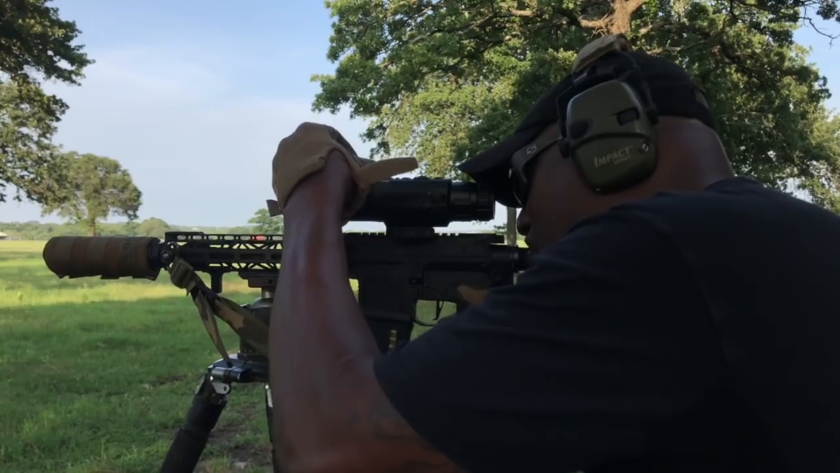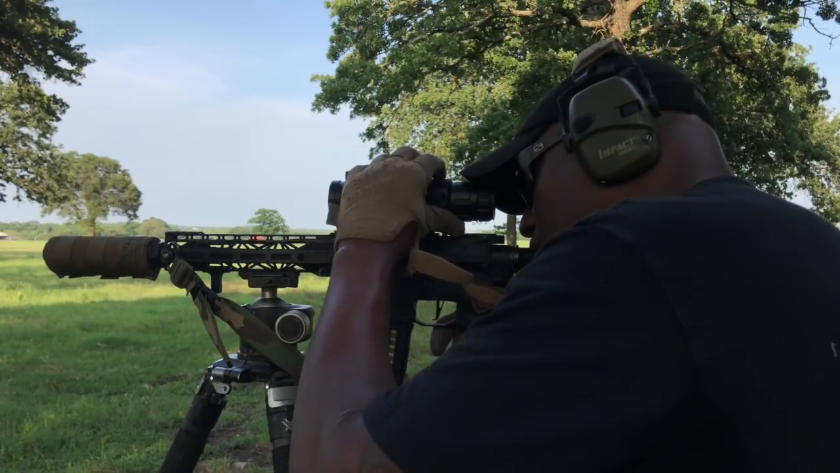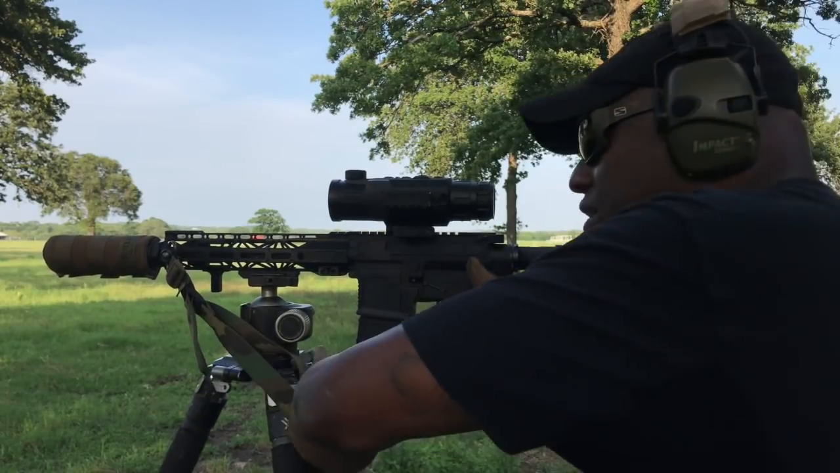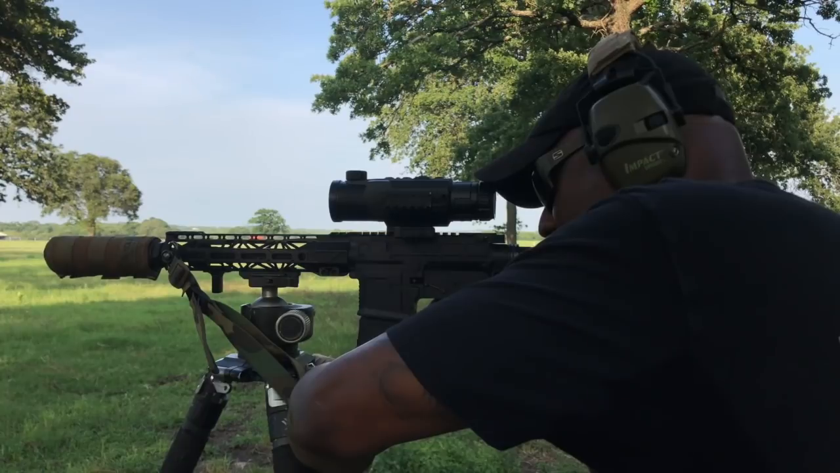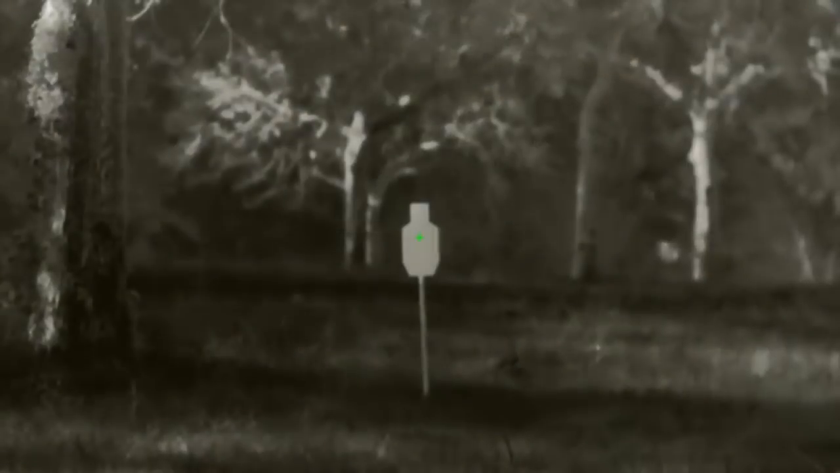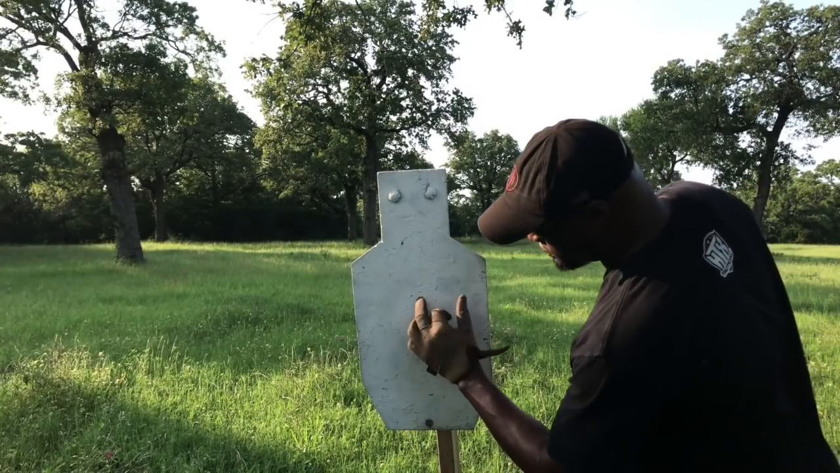Okay, we are geared up. About to hit record. I'm trying to check my focus here, make sure my focus is nice and crisp. Okay, we're recording. Rack around. We're going to take the first shot dead center of that steel plate. It looked low. It looked really low. We're about to walk down there. Way low. I was holding here.